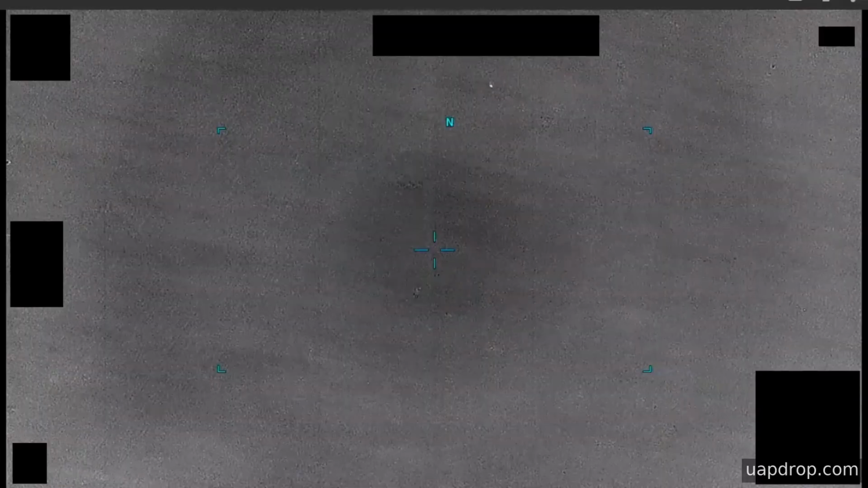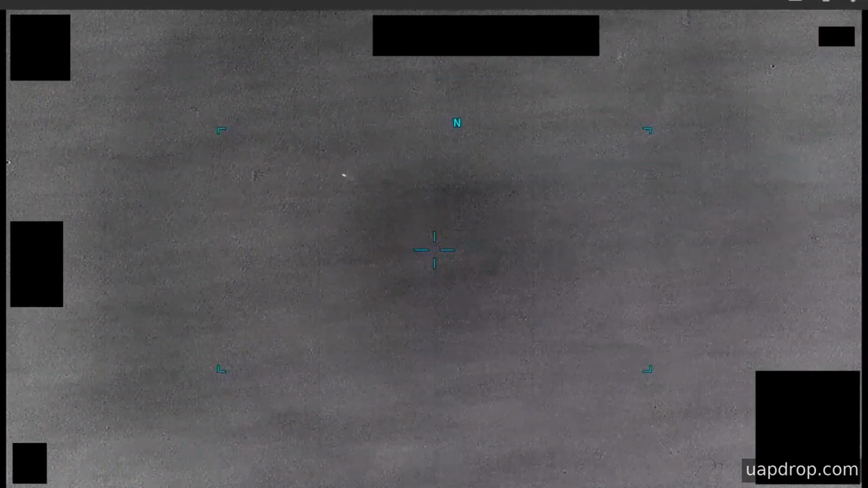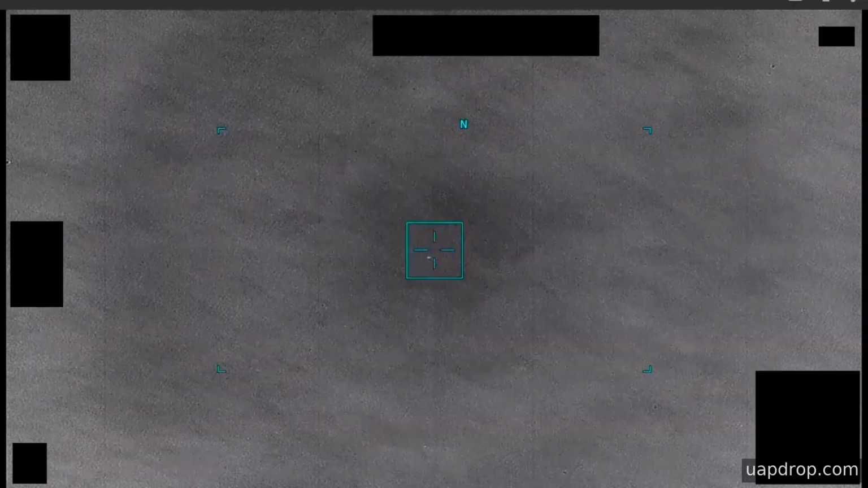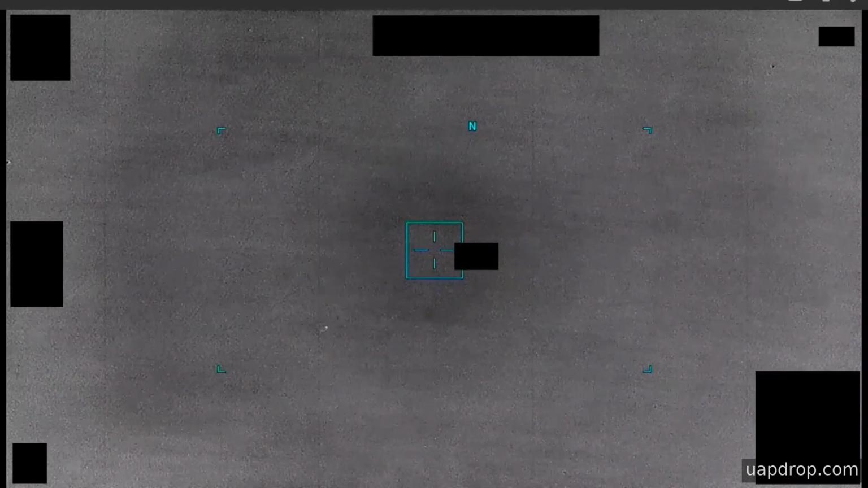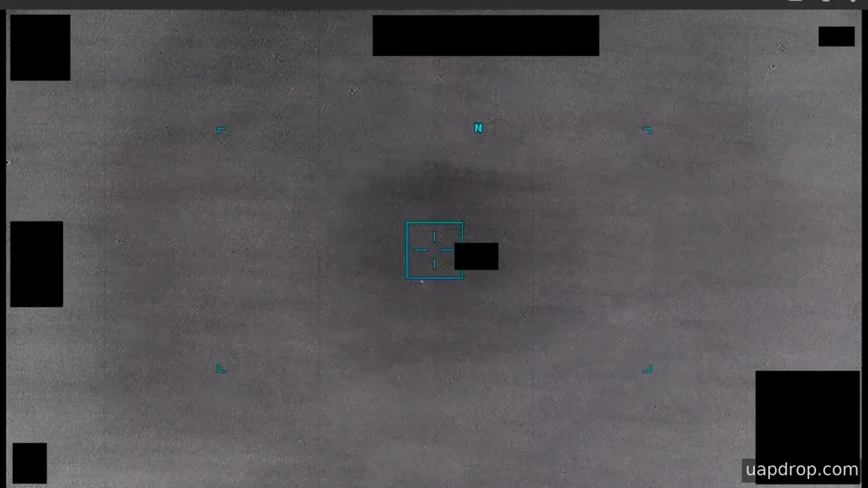An accompanying mission report described the contact as flying close to the ocean surface and executing multiple right-angle turns while traveling at roughly 80 miles per hour. Early in the clip, a darker area of contrast enters the frame from the lower left and moves back and forth horizontally as the sensor pans to follow it.